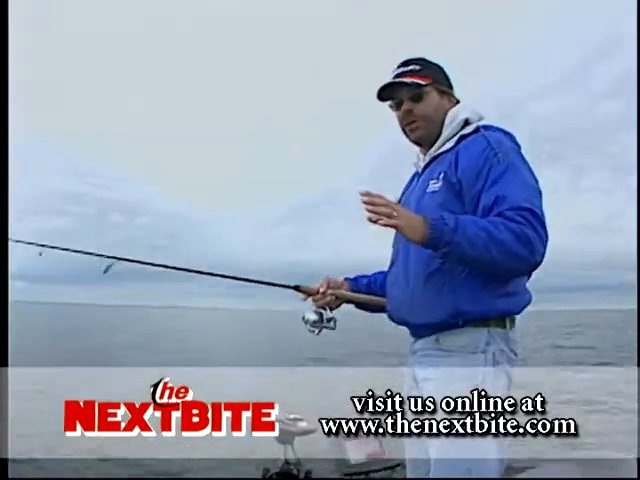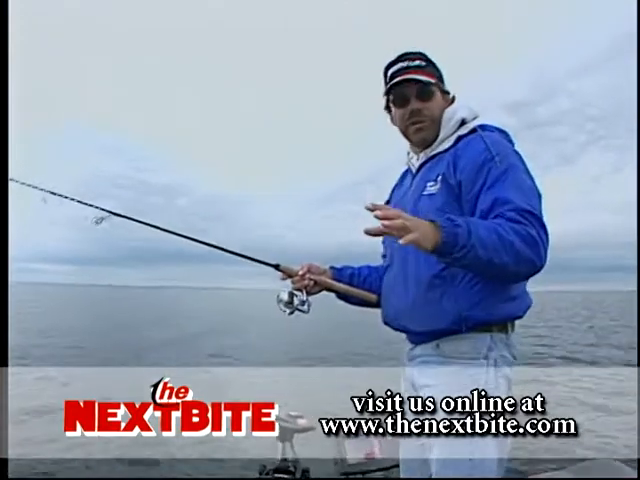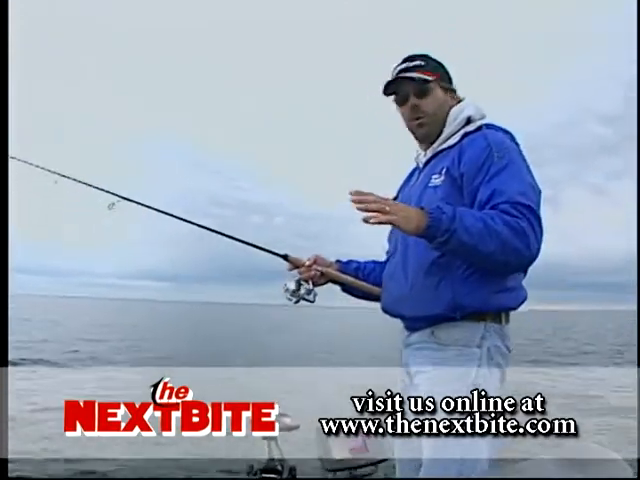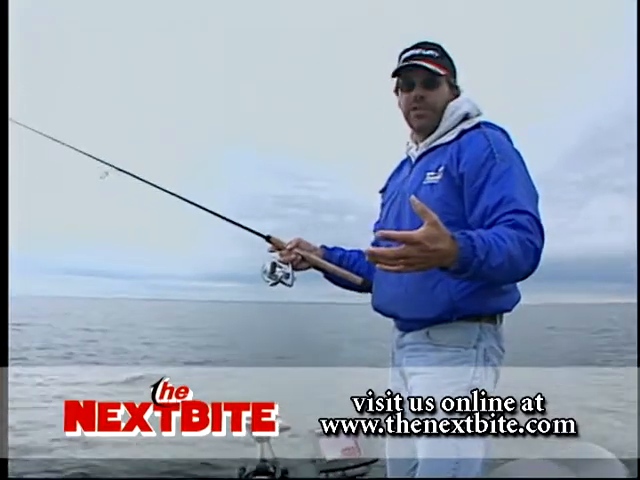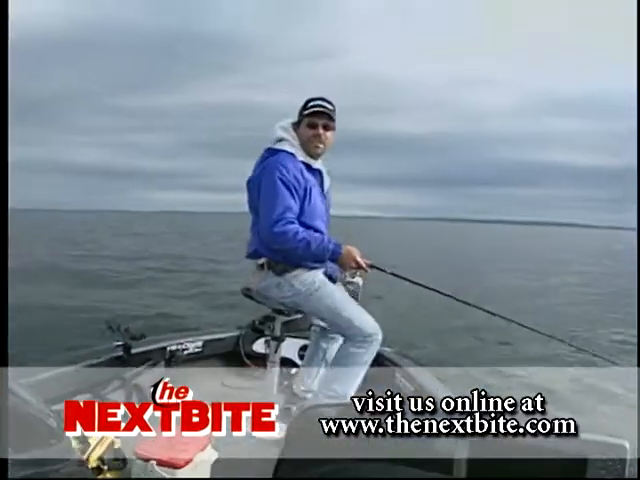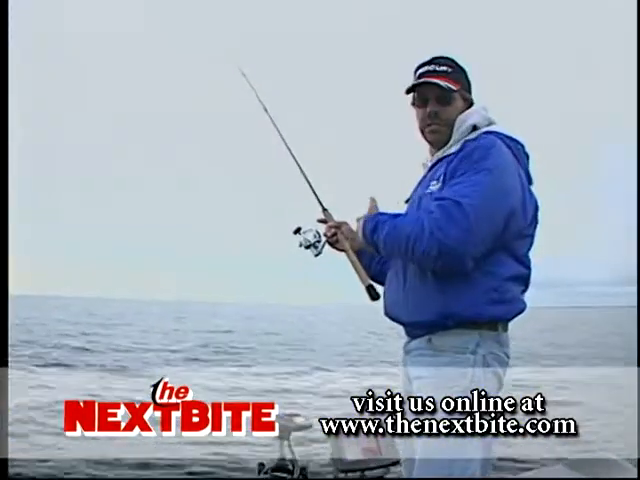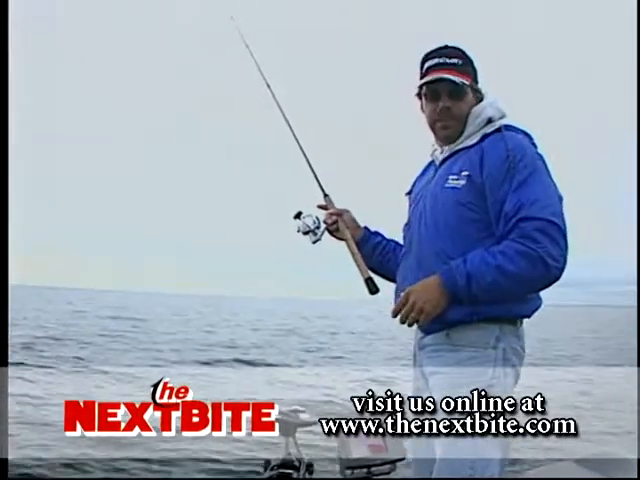So it's a real nice way for people who aren't real good at boat control, keeping their boat in the right depth. It's also really good for a person like me if I've got to run to the back of the boat and net a fish or help one of the boys or one of my amateurs if I'm in a tournament. It really is an important feature to help keep me in the fishing zone.